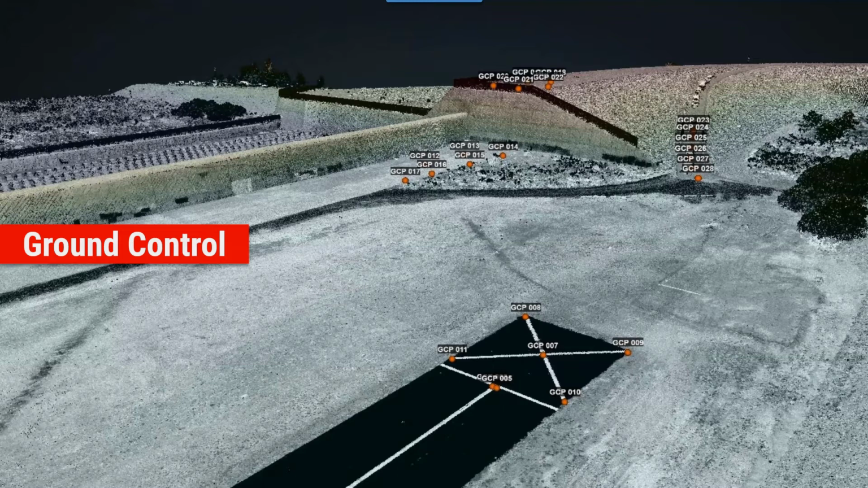Another exciting new feature is ground control. As we all know, absolute accuracy and ground truthing is a crucial part of providing survey-grade data products. Version 2 gives you the ability to input ground control points, or GCPs for short, and automatically generate an absolute accuracy report for you and your customers.